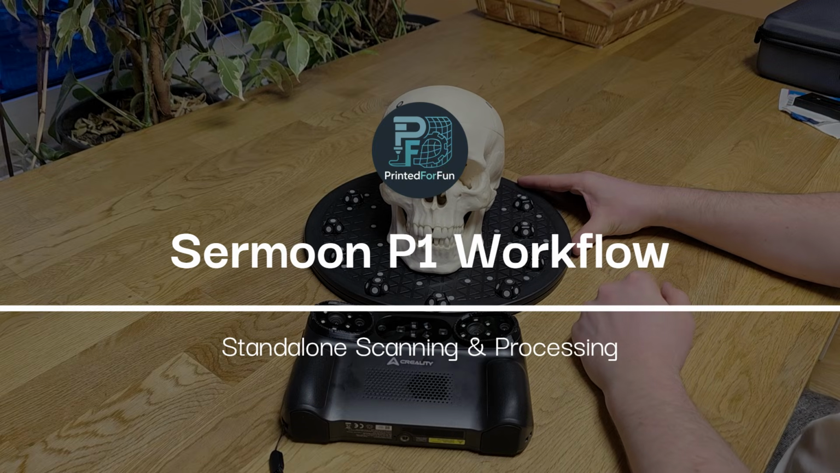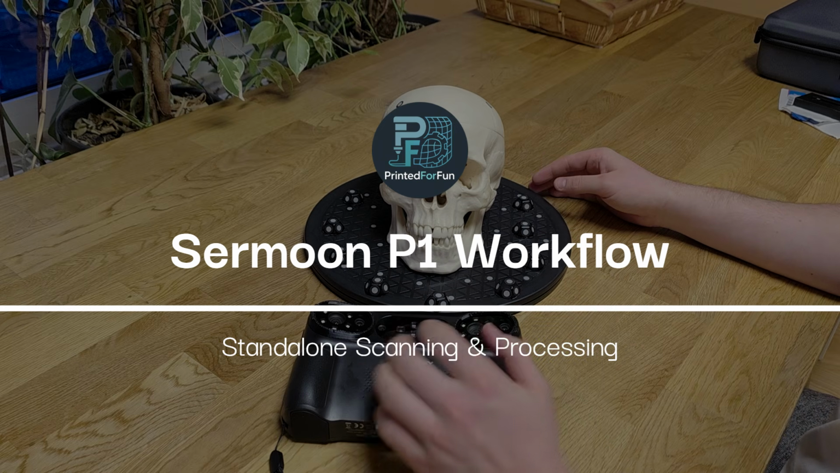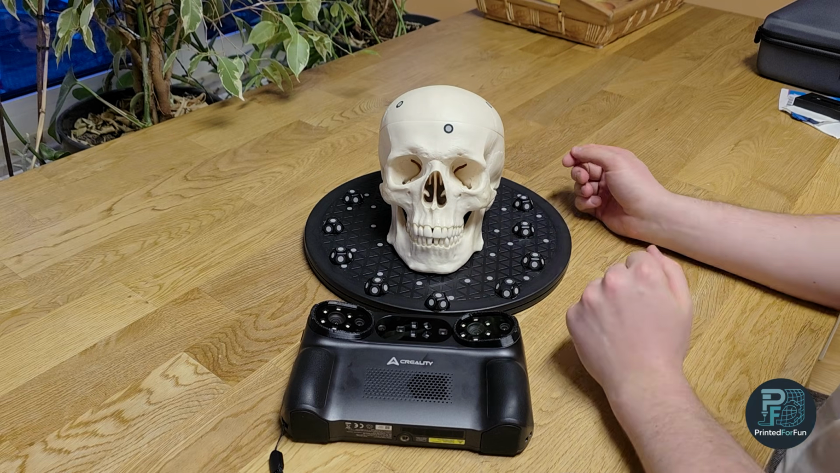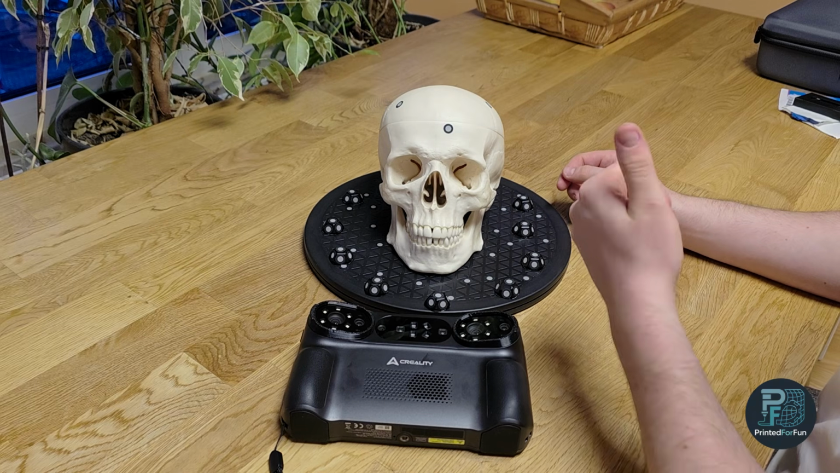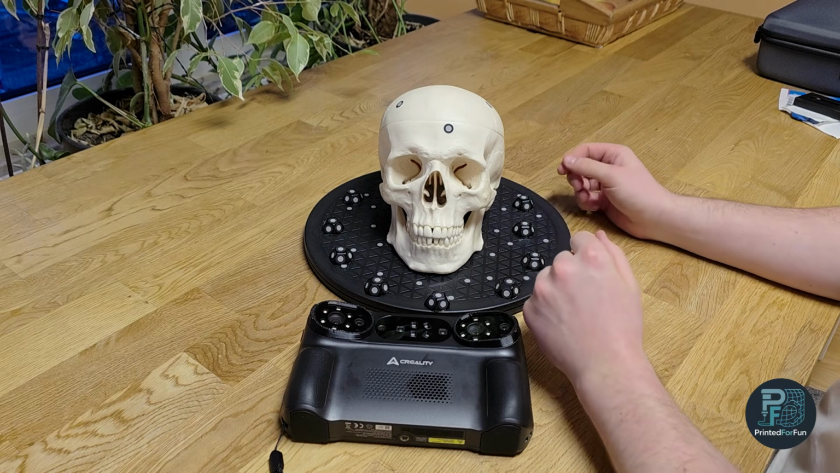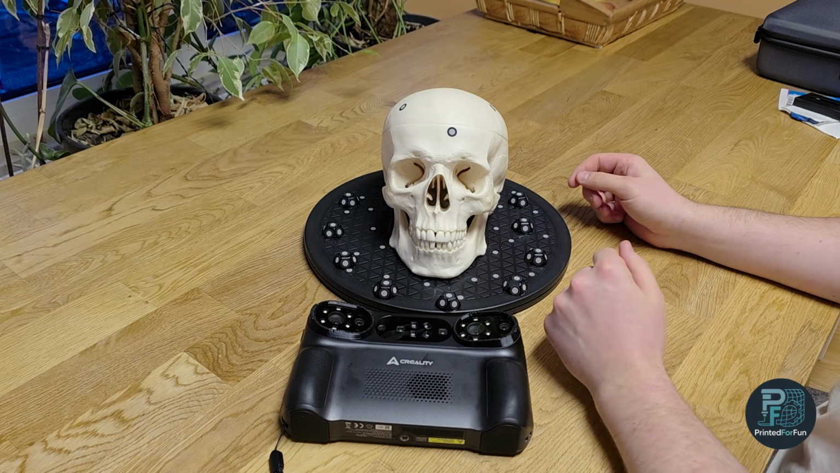Hi, I'm Philip, and in this video I will show you the on-device scan workflow with the Sermoon P1, like scanning this, my trusty anatomical head you may already know from other tests, and then also the meshing, the alignment of multiple scans, because to scan the full head I will need to scan it from the top and from the bottom, and then of course the meshing.